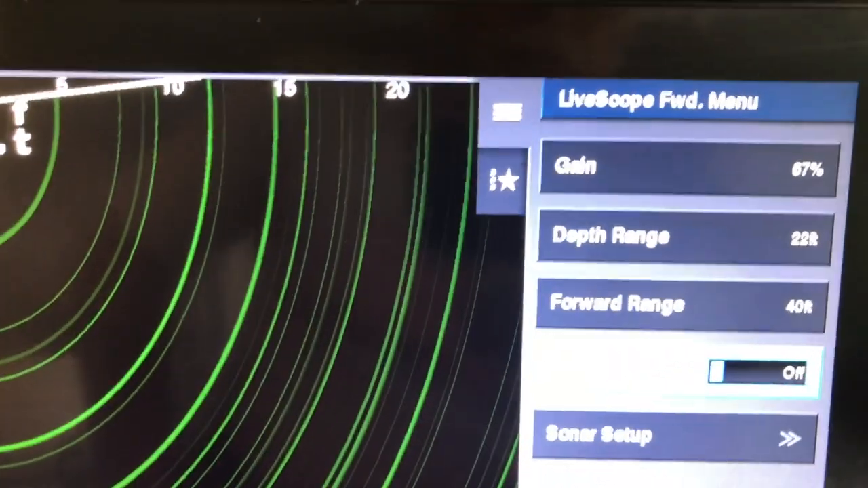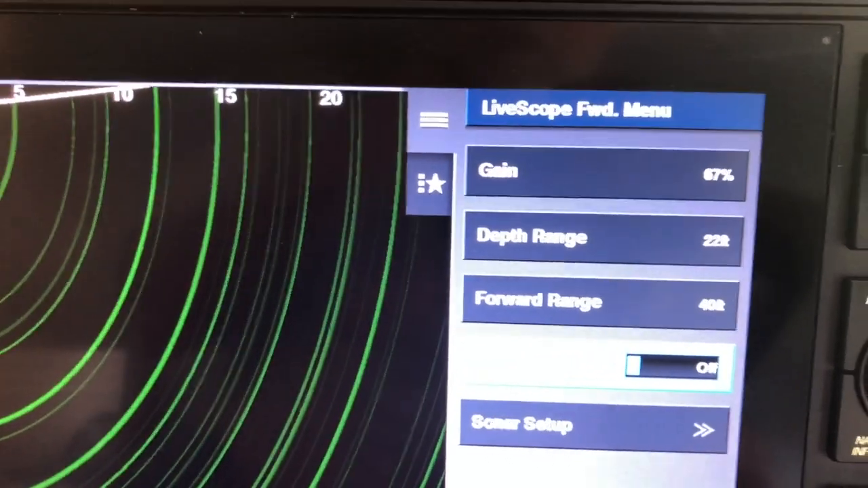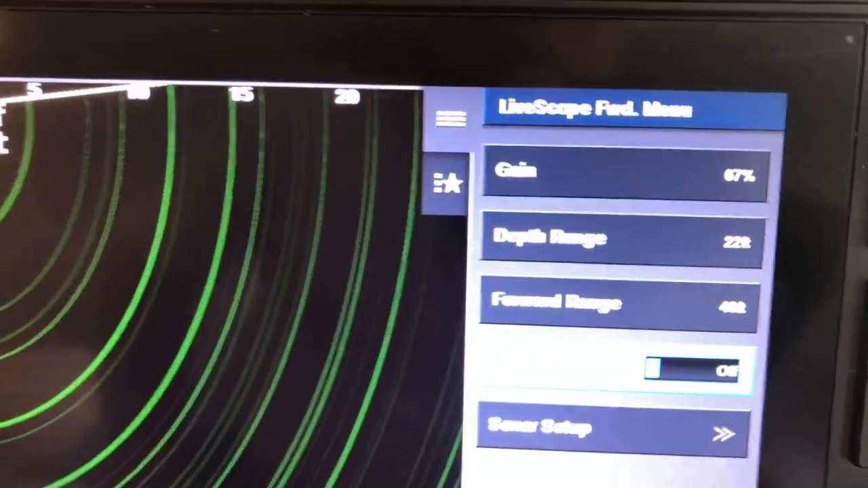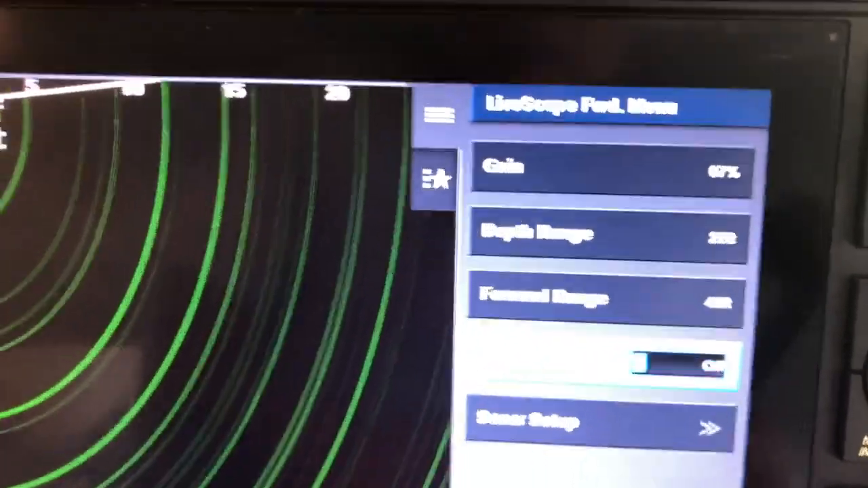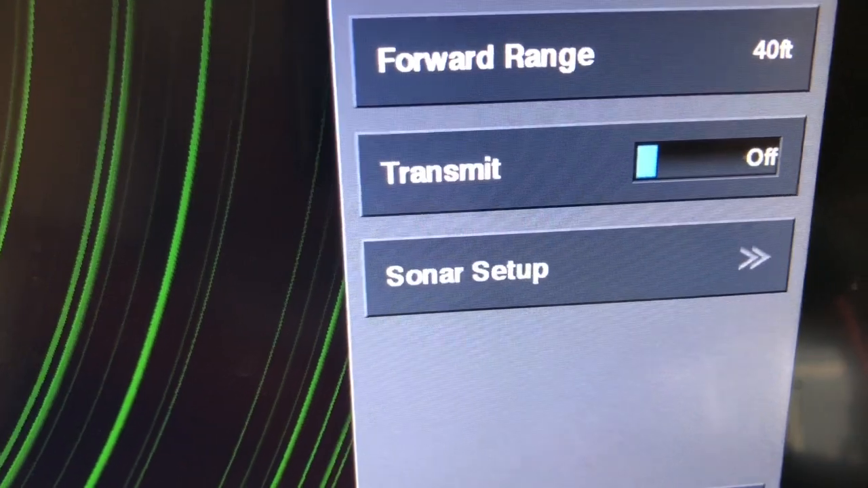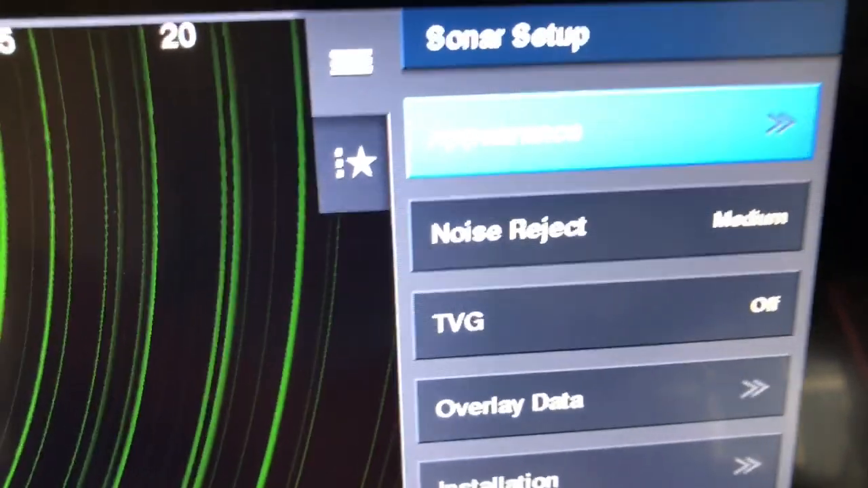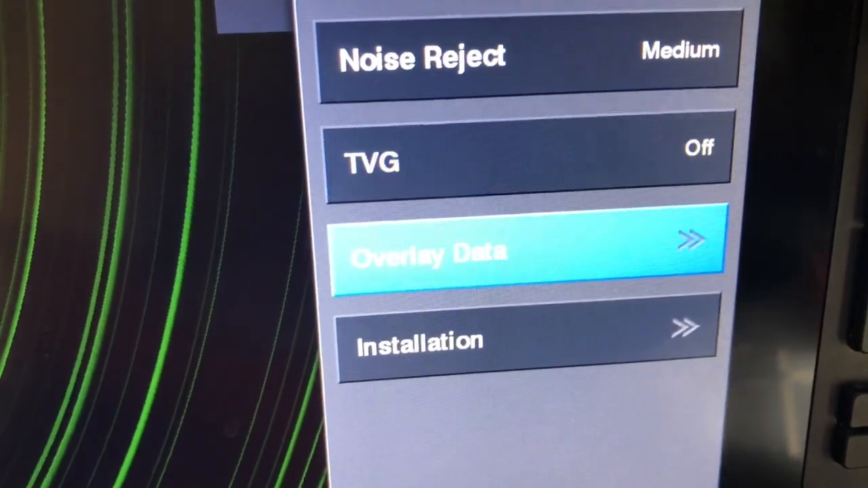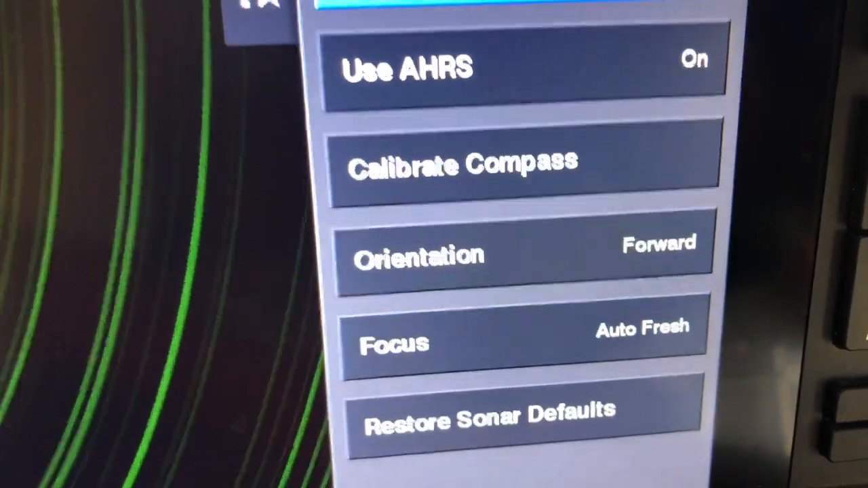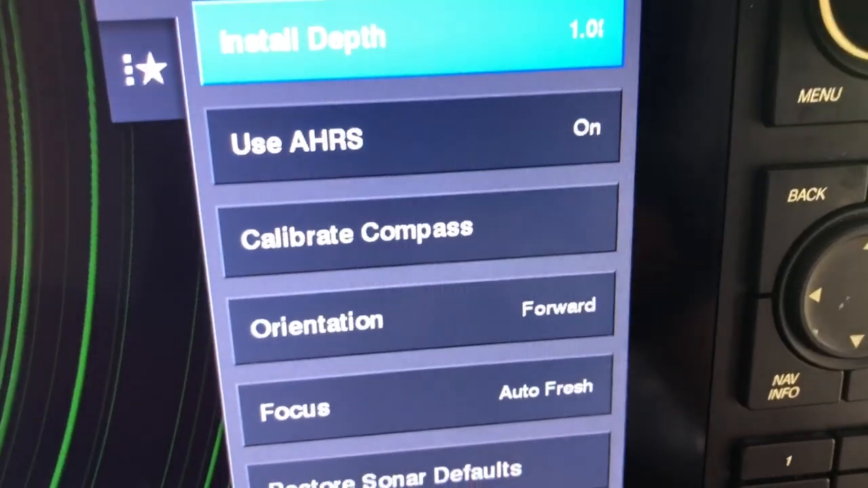We really wanted to fish after driving all the way over to East Texas. I'm not afraid to push buttons. So I started playing around with this thing because obviously it was not going to work. I couldn't tear it up any worse. And what I did, I dropped down here to sonar setup, and then I went down to installation.